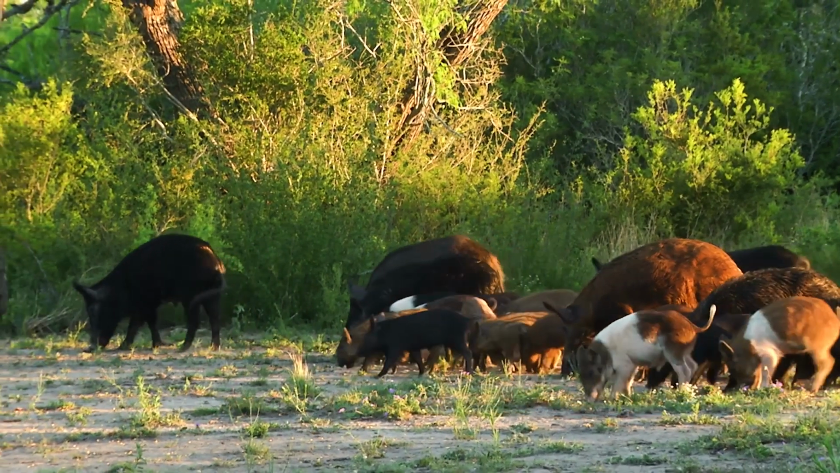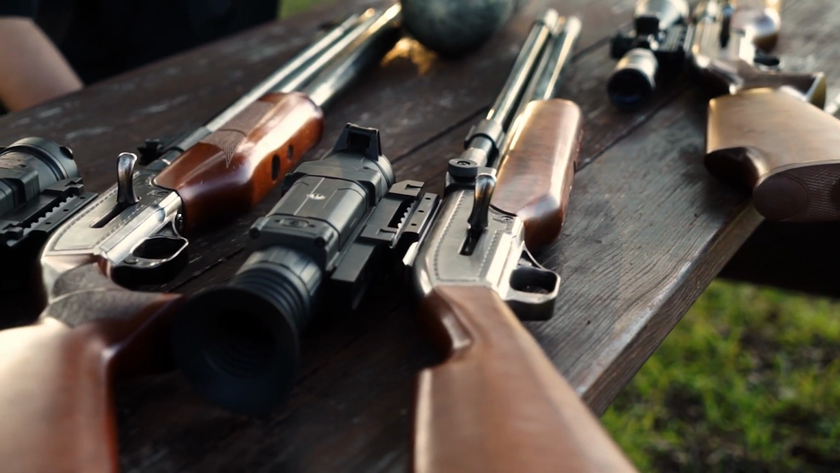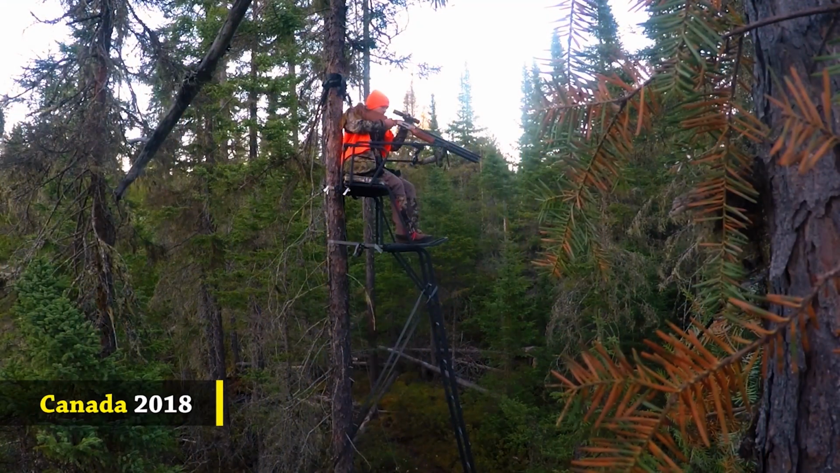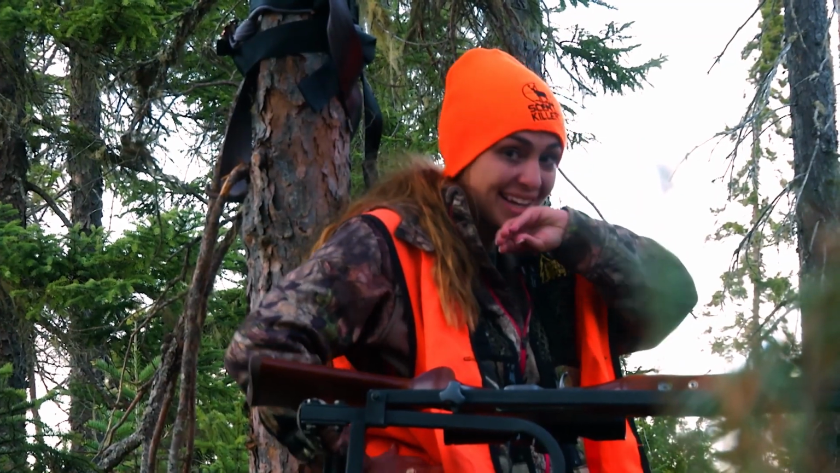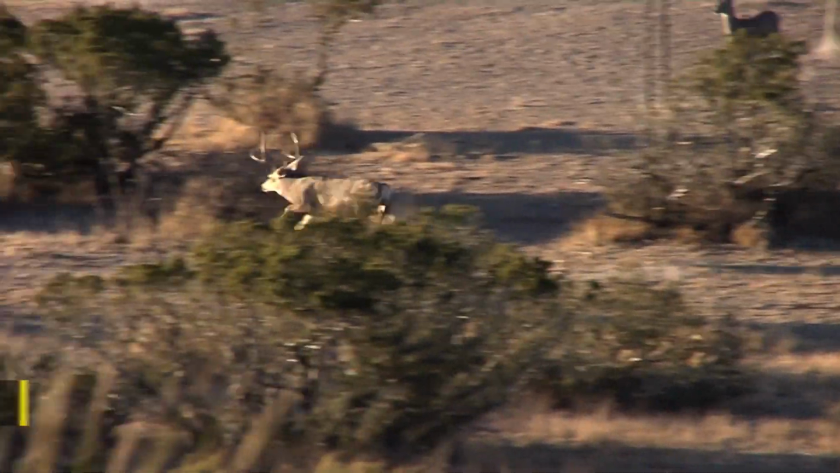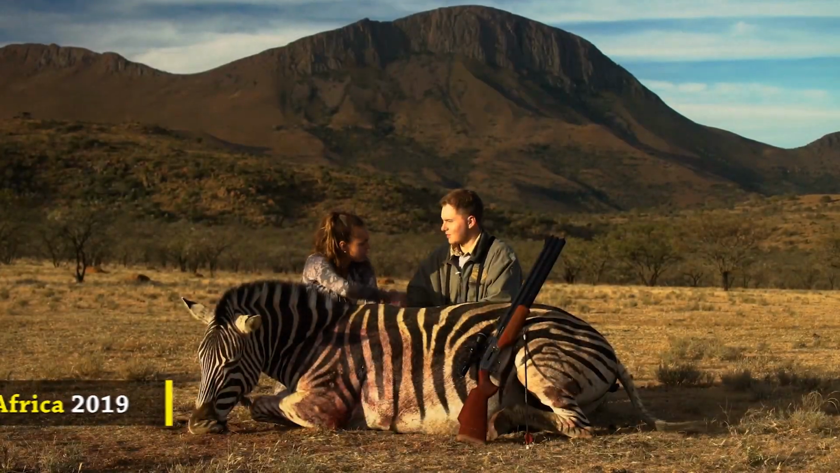I'm very excited. Actually, my first time going after a sizable game animal here with an air rifle, so I'm pumped. So I've hunted with air guns quite a bit. The first animal I ever took with an air gun was a bear, so I started out pretty big. I shot my second bear with that same air gun. I loved it. And the reason I like them so much is because I've grown up hunting and I've pretty much done everything. And air guns are totally different, so it mixes things up, makes it more of a challenge.